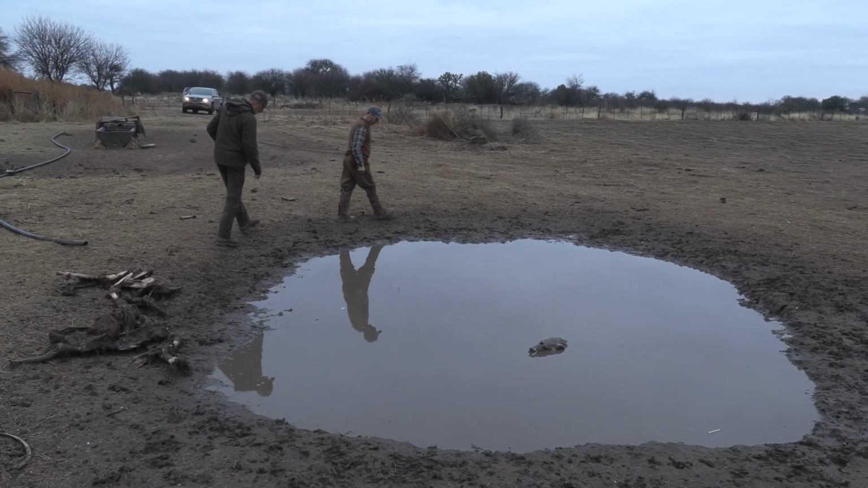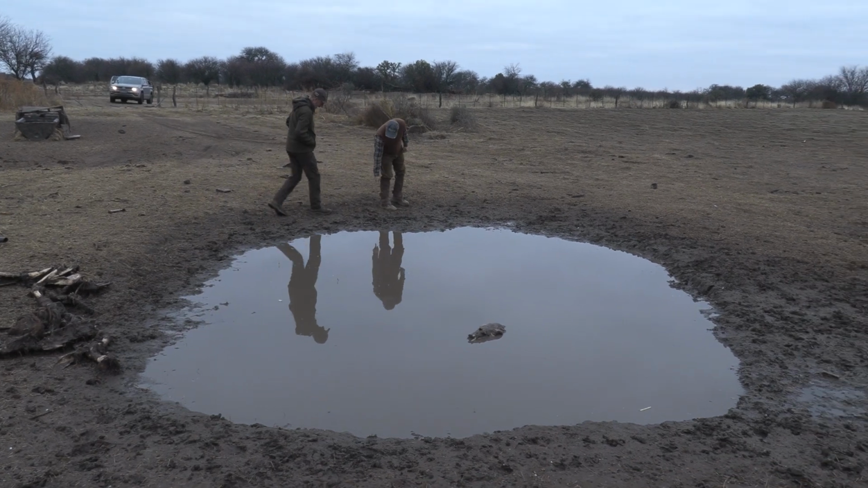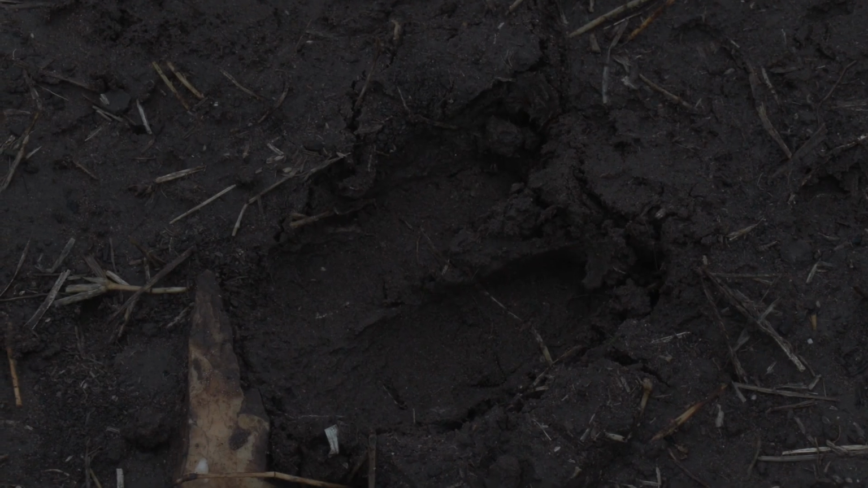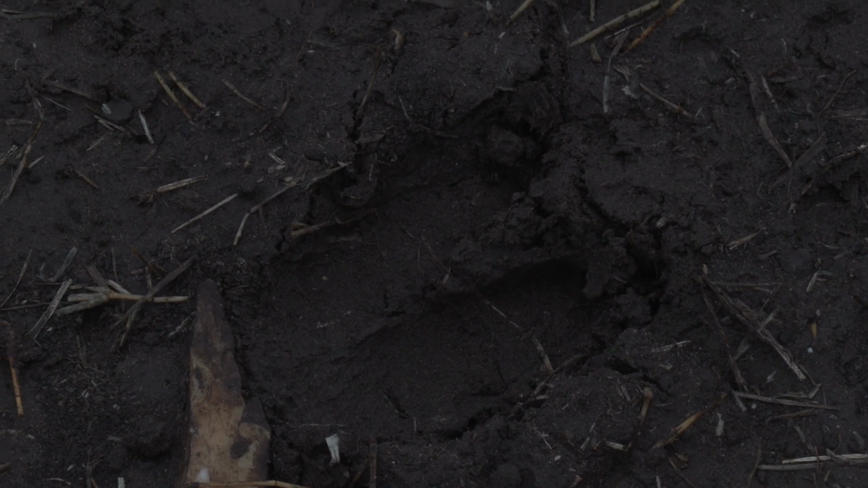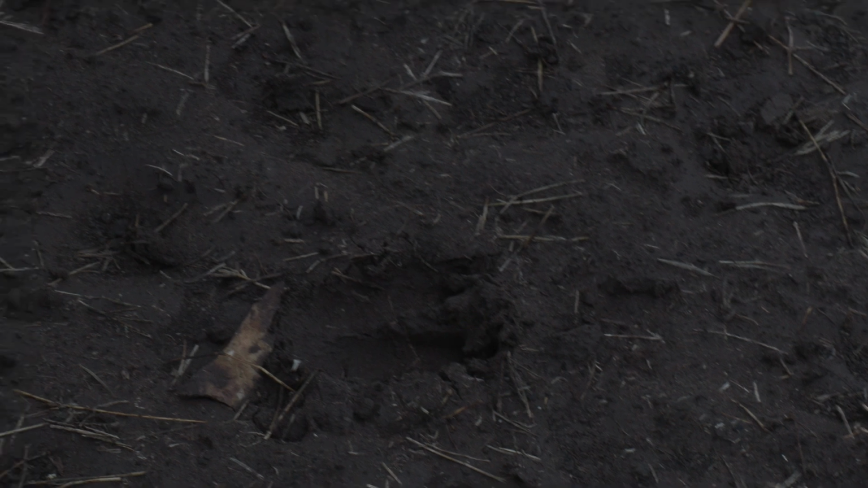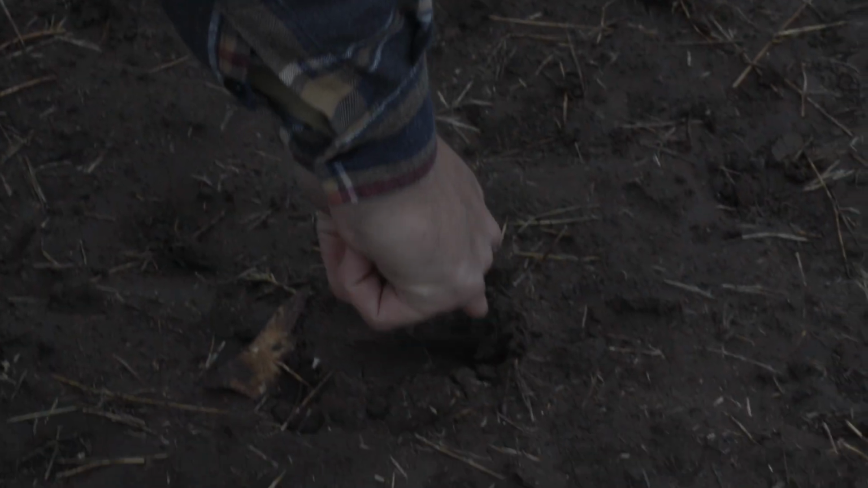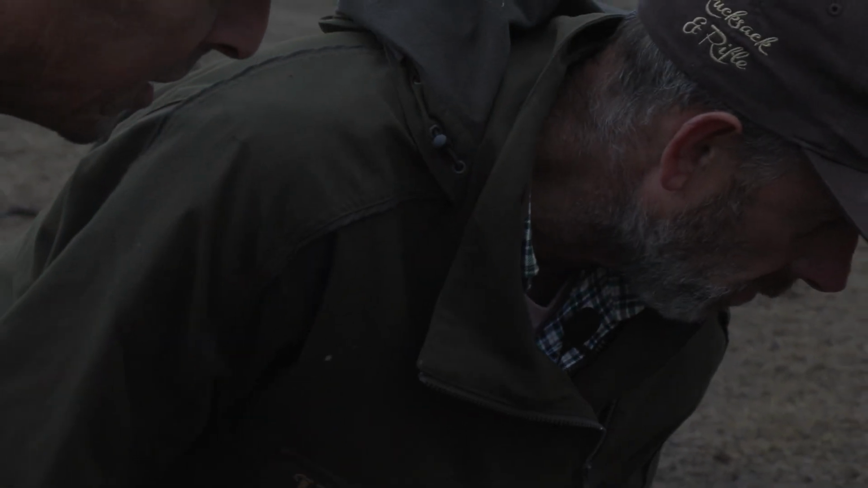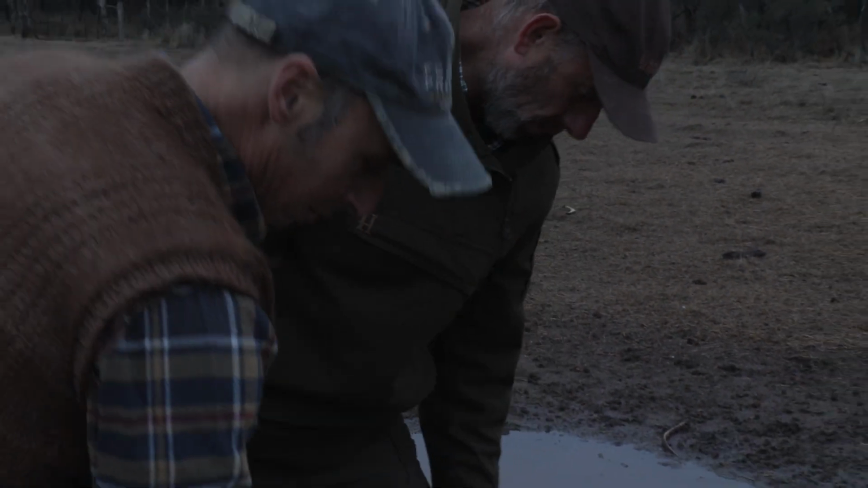Any big ones in here? Seems like, yeah, that's a big one. Can you tell if it's a male or female, or is it just big? I think maybe this is a male because the point of the track is rounded. Females are a little bit thin, a bit pointed. Oh, okay. This is a nice one, no?